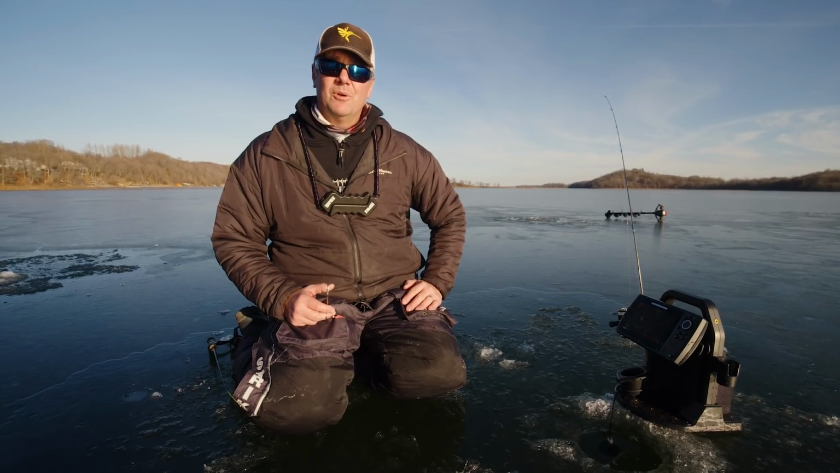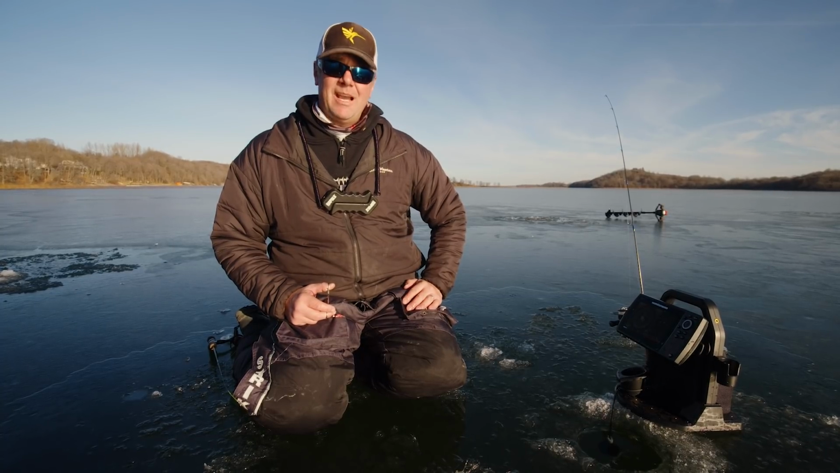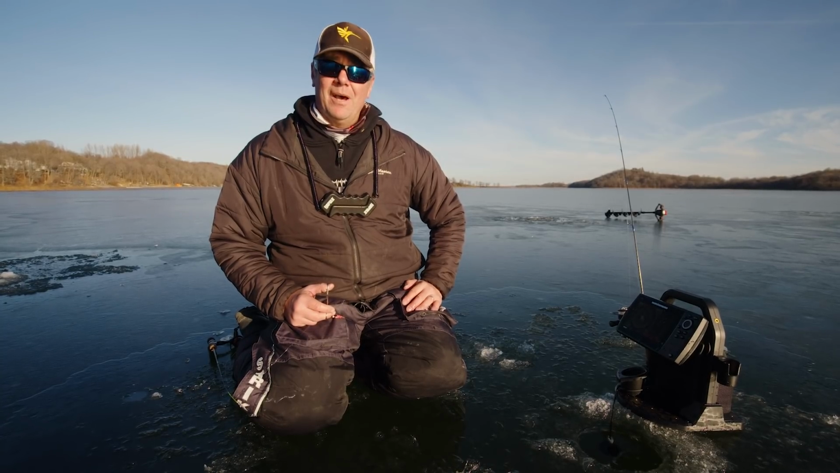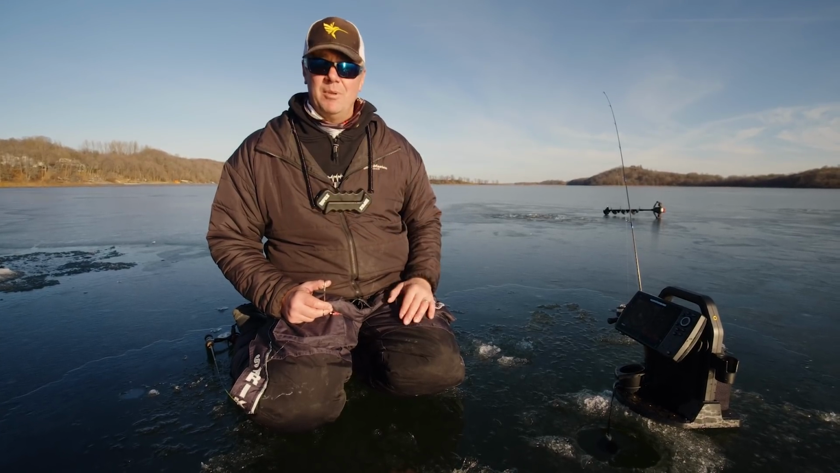Everybody focuses on the float suit, right? They're great. By the time you get to demonstrate the virtues of a float suit, you're in the water. Spikes, spud, keep you out of the water.